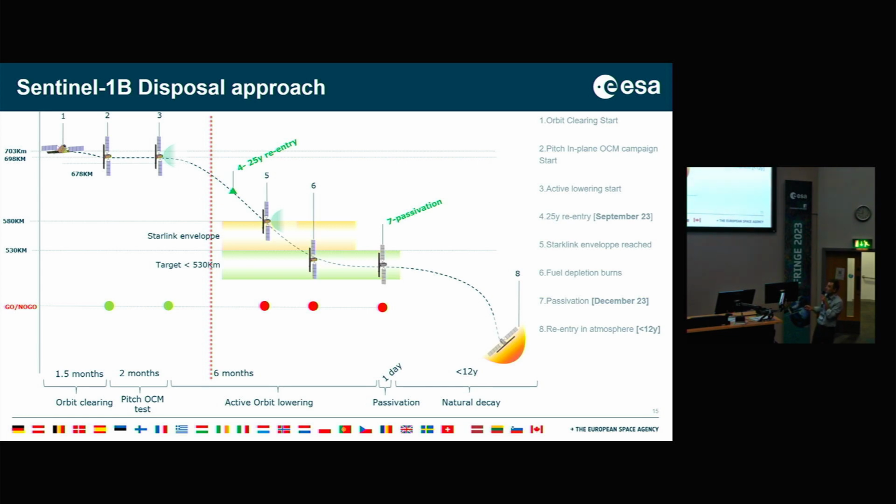At that moment, we will passivate the spacecraft. The spacecraft won't be a space debris, but a well-known, well-tracked space object. And if everything goes okay, it will re-enter the atmosphere naturally in 12 years, much better than the 25 years guideline that we have.